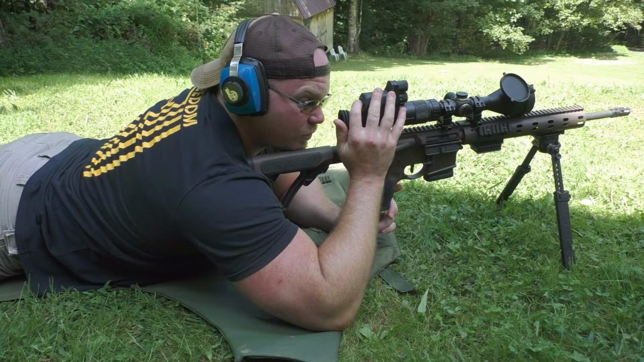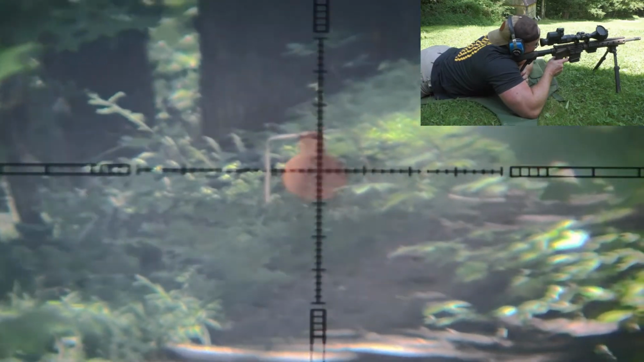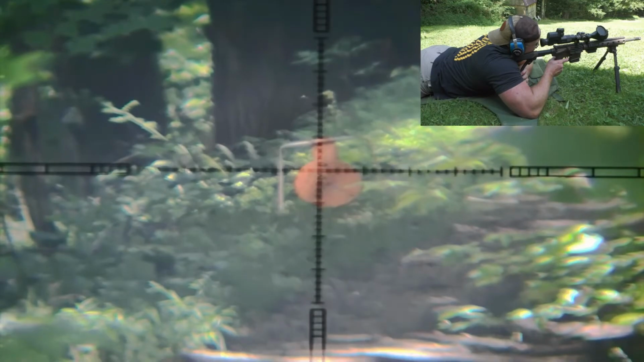Okay, we're ready to record. So I hit the record button. I see in the upper left hand corner that it is recording. Let's send a few downrange. Awesome. Let me zoom out.